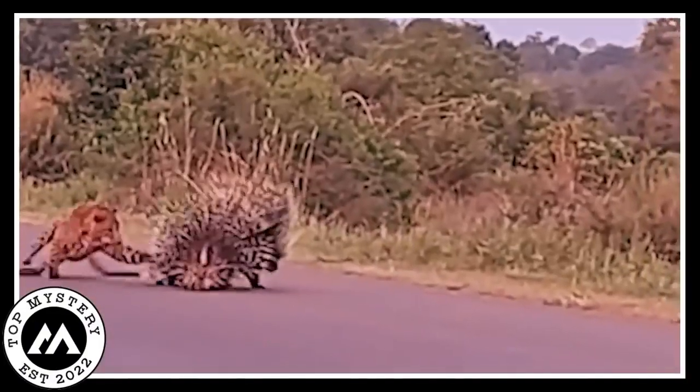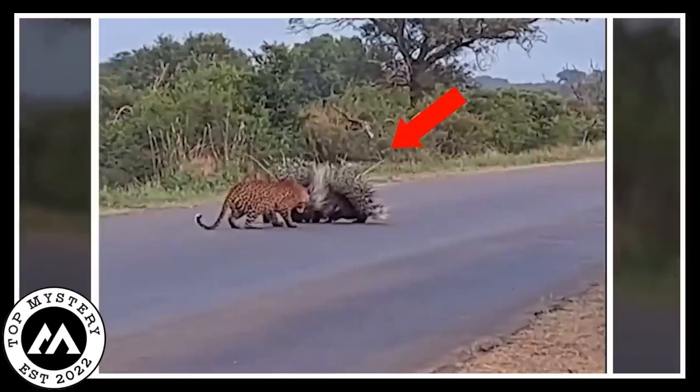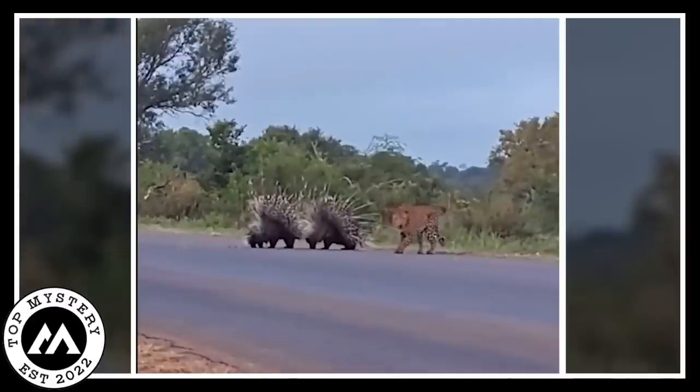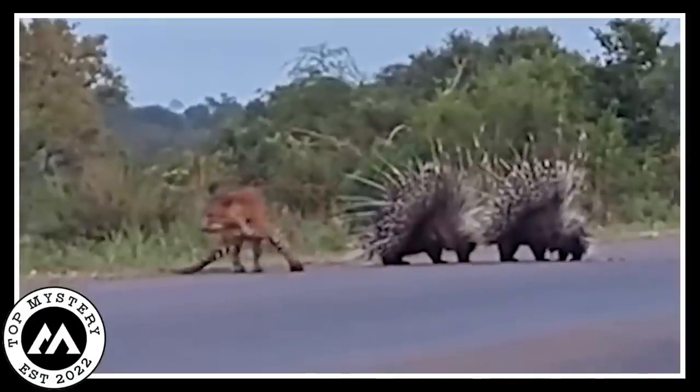The leopard, thinking it had set up a yummy treat, quickly realized it had picked the wrong opponents. The hedgehog parents, brave in their hearts, stayed strong, telling the leopard not to mess with them. Eventually, the leopard decided it was not worth the trouble and sneaked away. Victory for the hedgehog family!